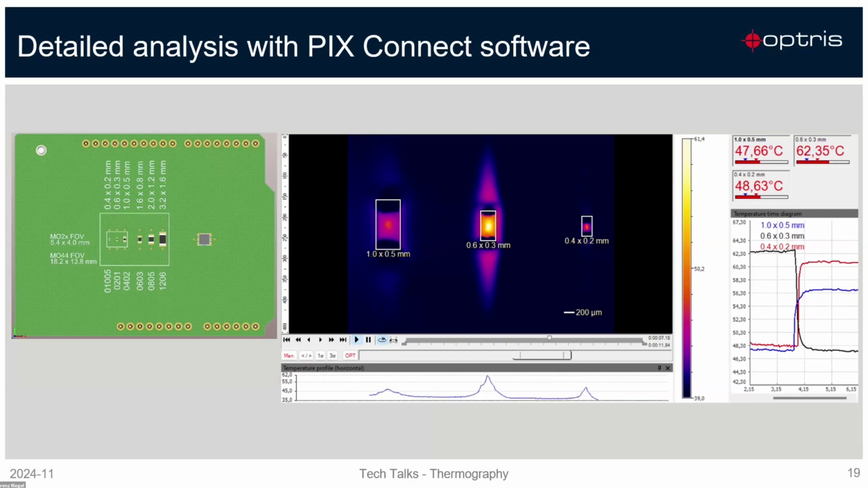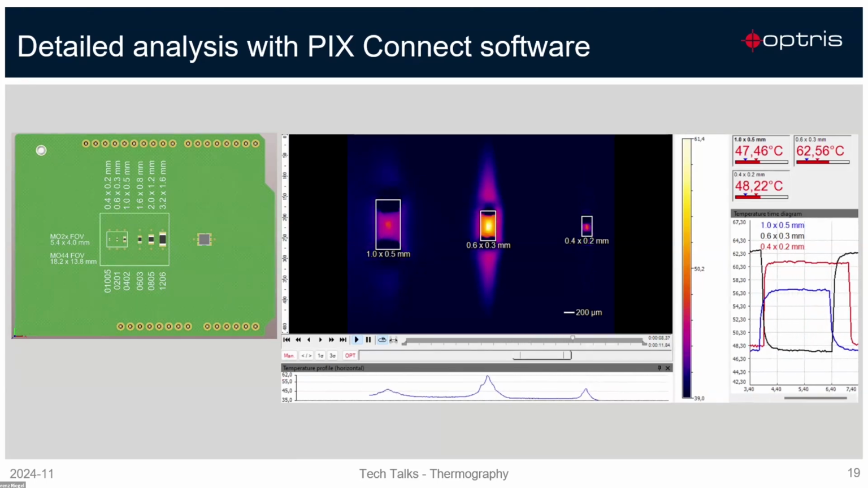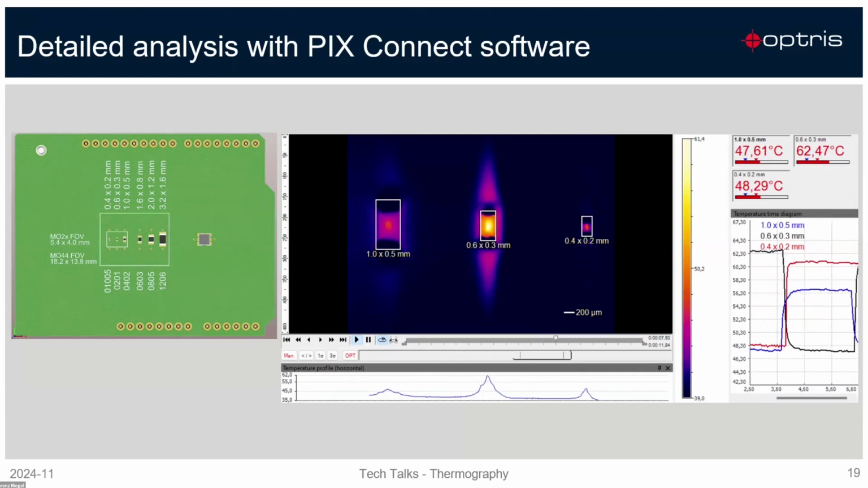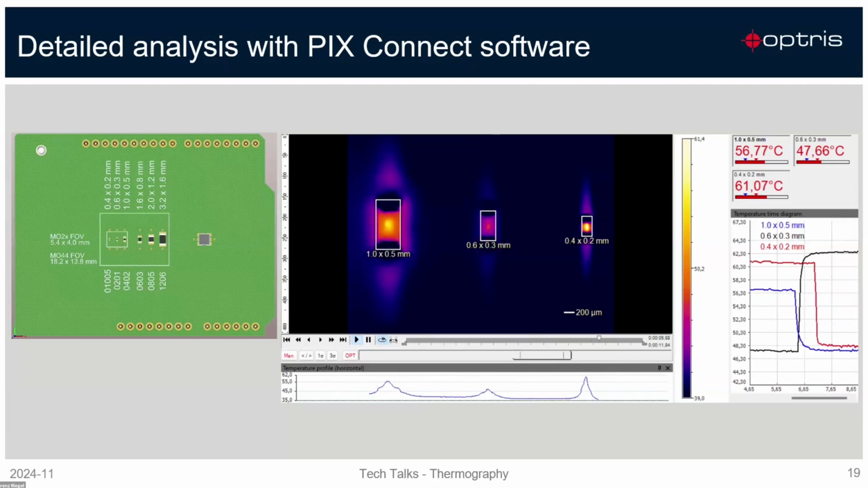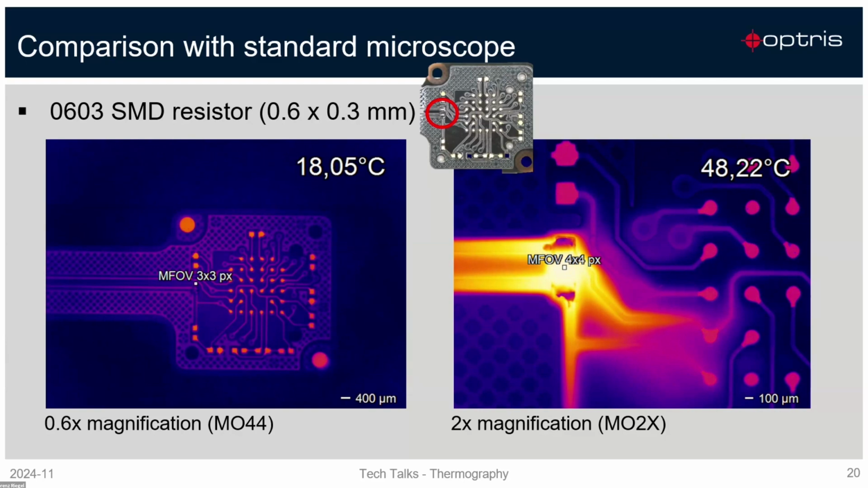In our software, of course, our PixConnect software, you can make detailed analysis with thermal profiles and temperature time recordings. You can also record videos, which is possible for detailed analysis later on. And also here, we are coming close to the end.